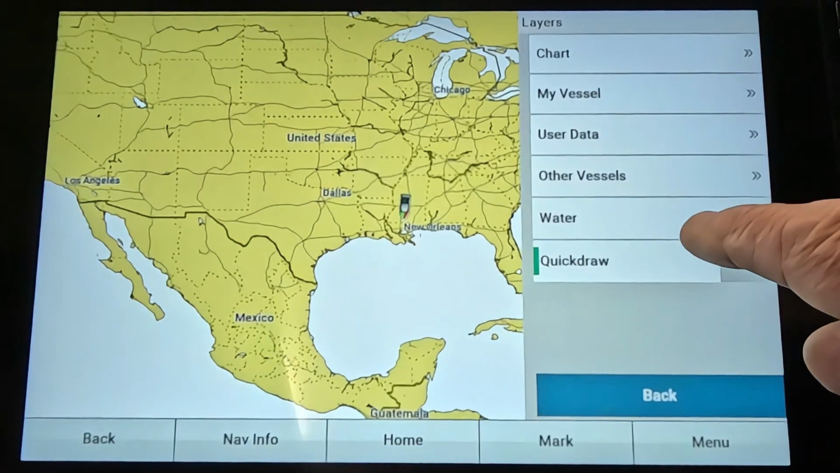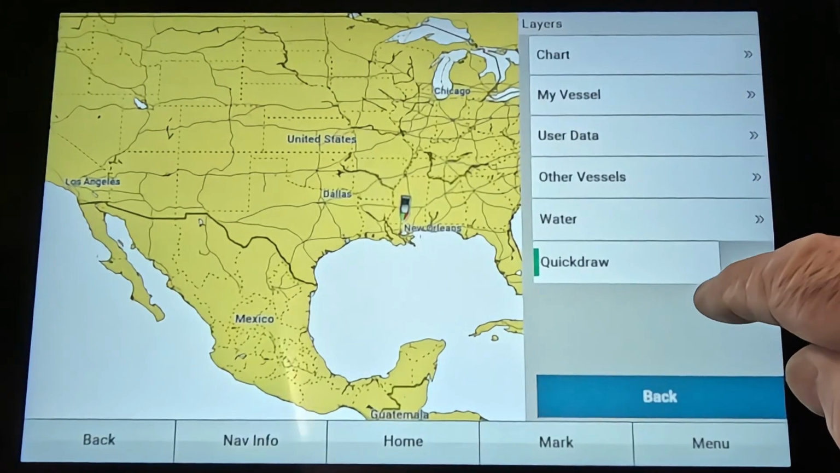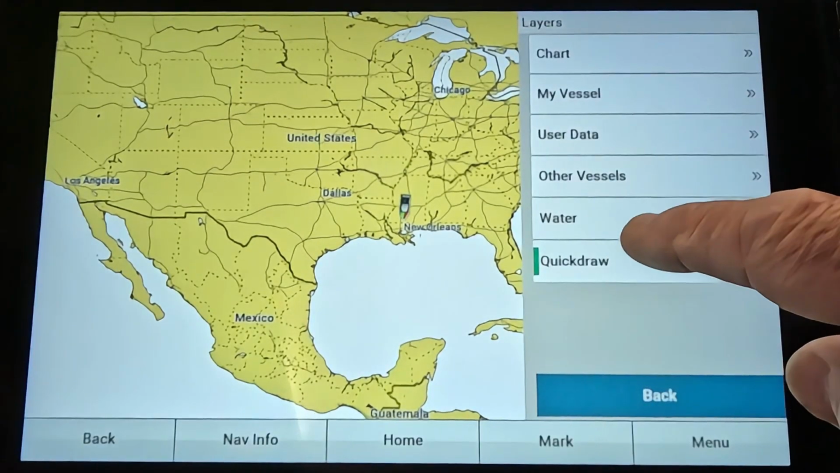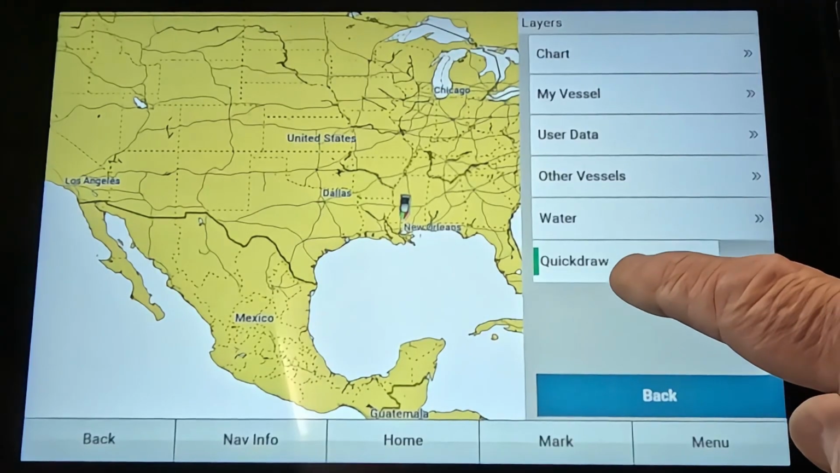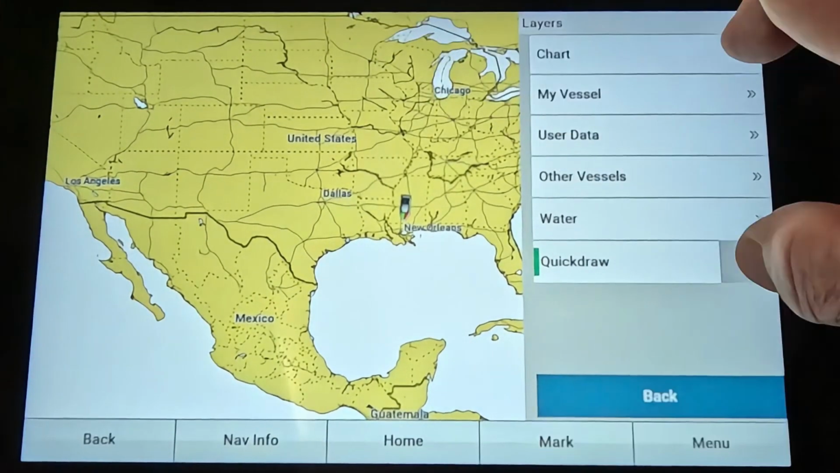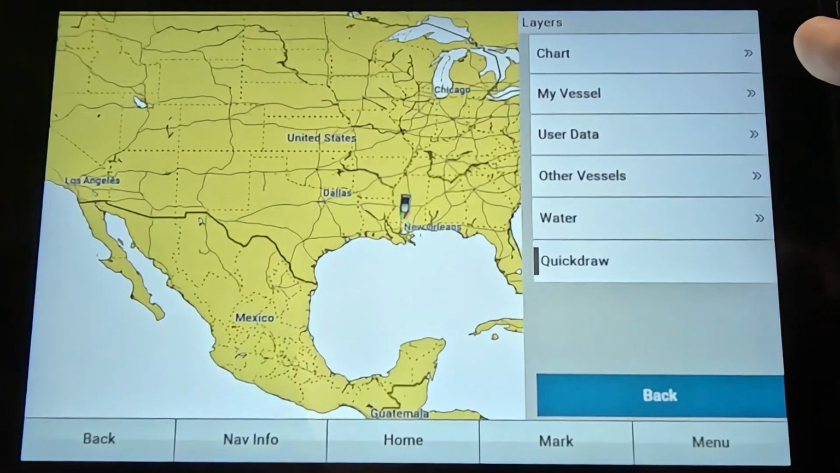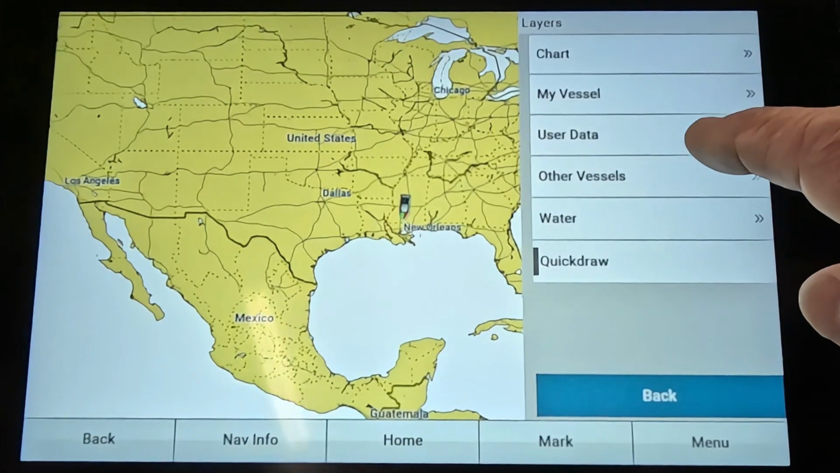If you like Quick Draw, what that does is it draws a map. Every time you're using the thing and you turn Quick Draw on, it draws a map of where you're at. Now, Quick Draw is a pretty good, actually a more accurate map. But if you leave it on and you use your maps that come on Garmin, it's going to clutter it all up. So I turned mine off. So you can kind of just put in what you want on that right there.